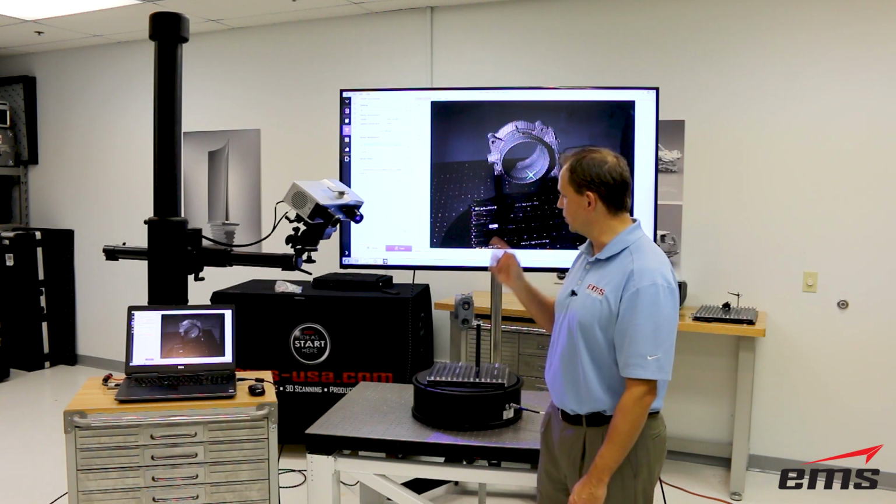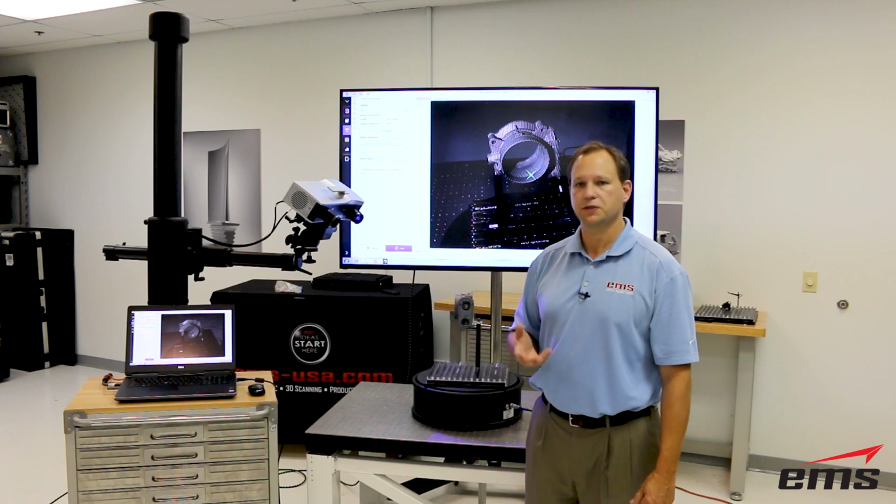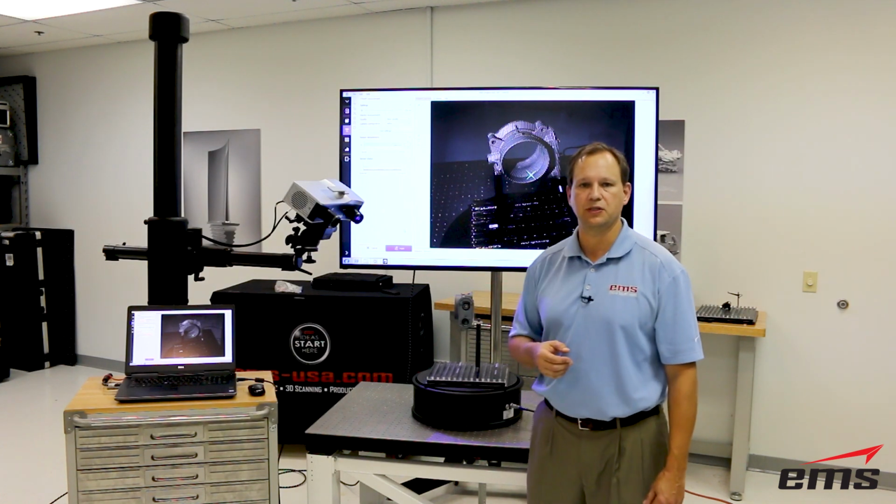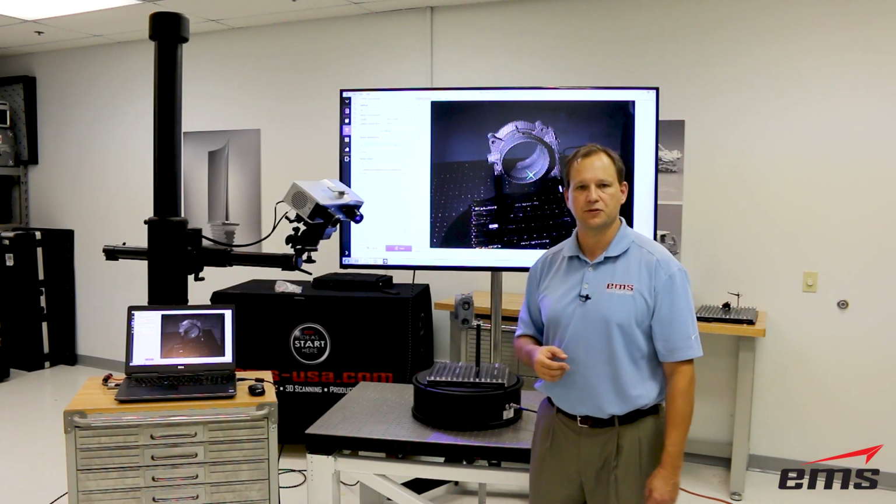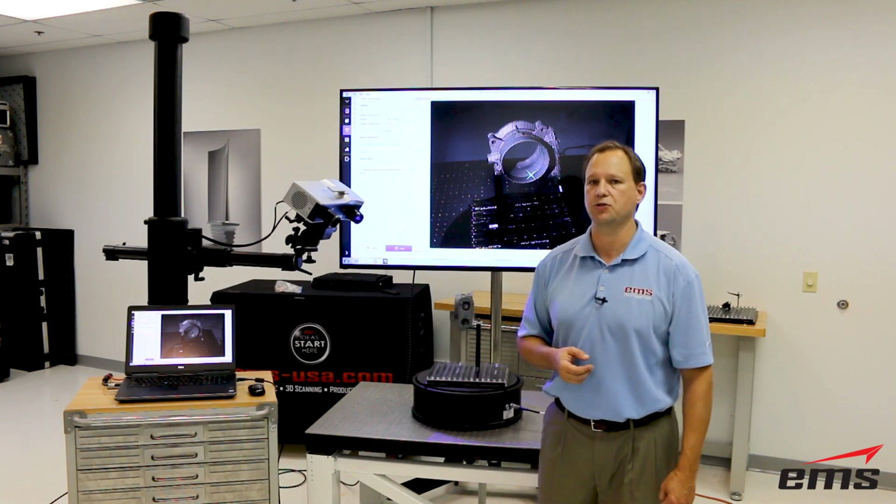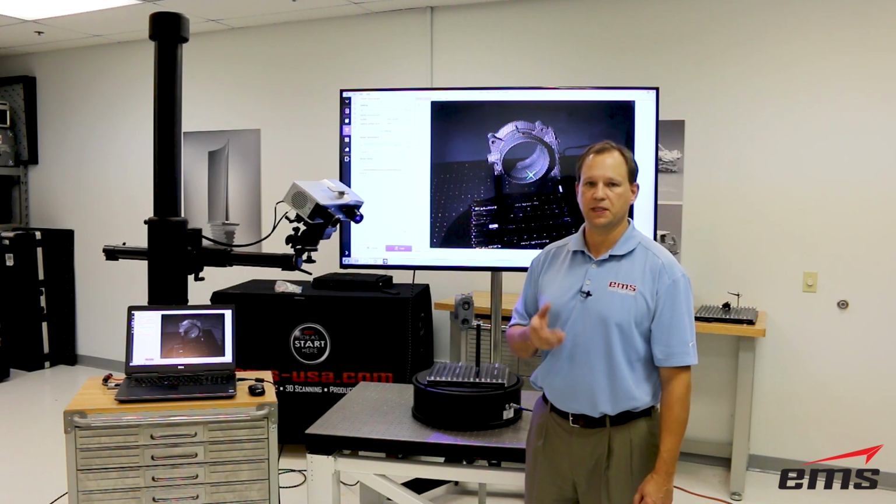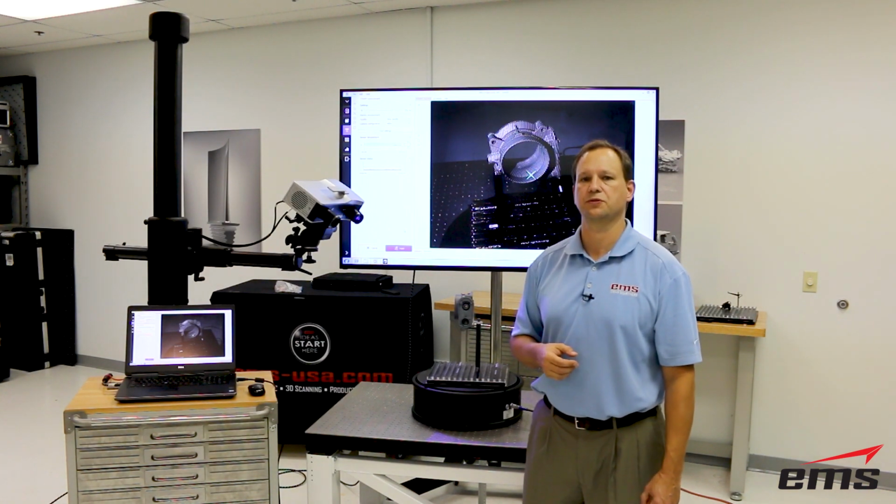So what we'll do today is we'll go through and kind of show you the features of the scanner, how it works. We'll actually scan a sample part that you see here, walk you through a little bit of the software and how that all works, and then we'll talk about how it's used in downstream applications for things like reverse engineering and inspection. So let's get started by taking a closer look at the actual scanner.